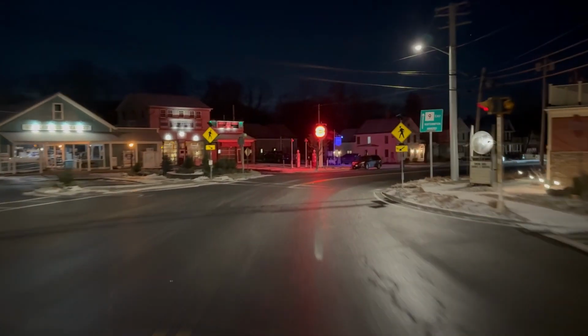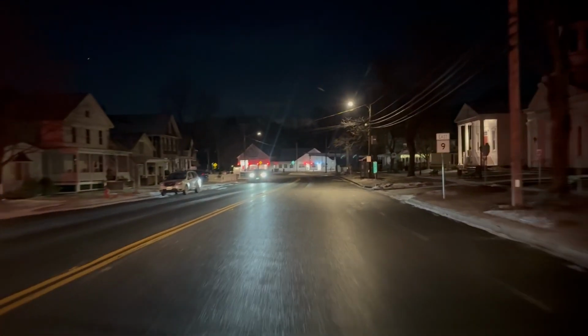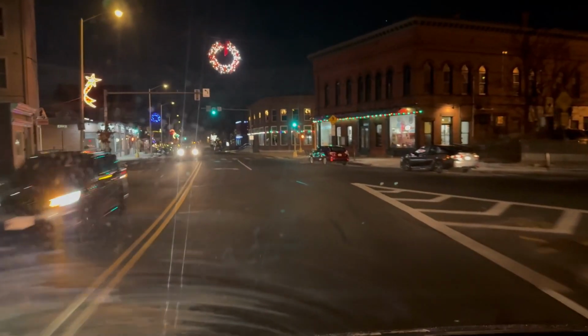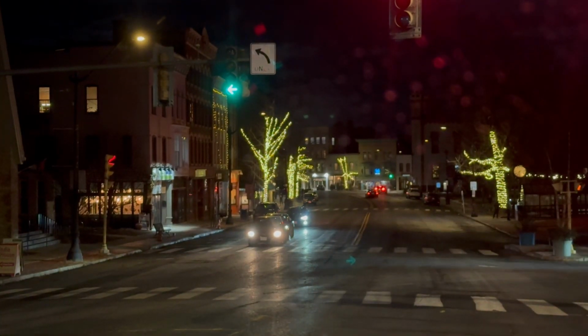I am not taking the Mass Pike tonight. I'm taking a scenic route. This goes through a bunch of small towns. This one is called Williamsburg, right outside of Northampton. It's got a really cute downtown that I just drove through. Not sure how much you can see in the dark.